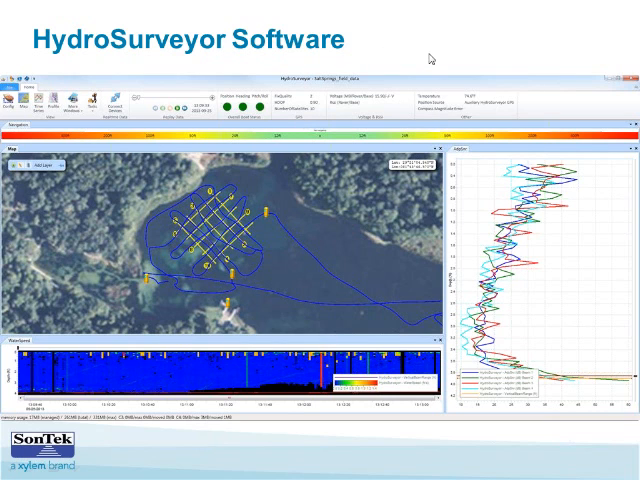And the CastAway data is also fully integrated into the HydroSurveyor software. So here's a screen capture of the HydroSurveyor software, and then you can see these small CastAway icons. That's the locations where casts were taken during this measurement. And this is actually data from training with the St. Johns River Water Management Districts at Salt Springs, an area nearby Silver Springs. And these are the actual casts.